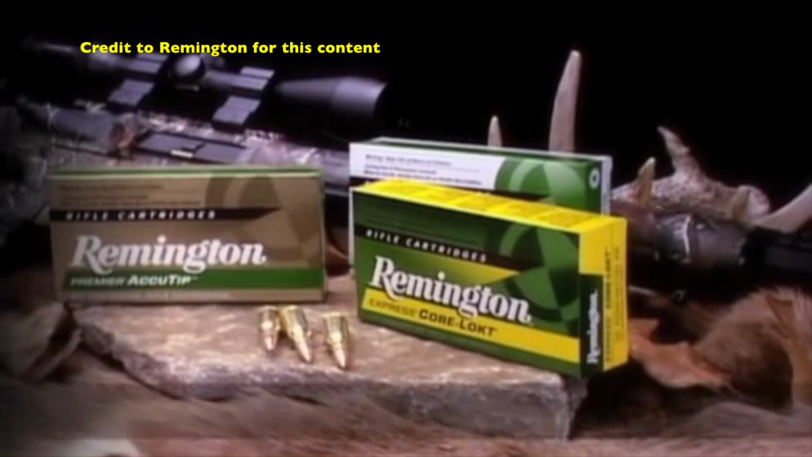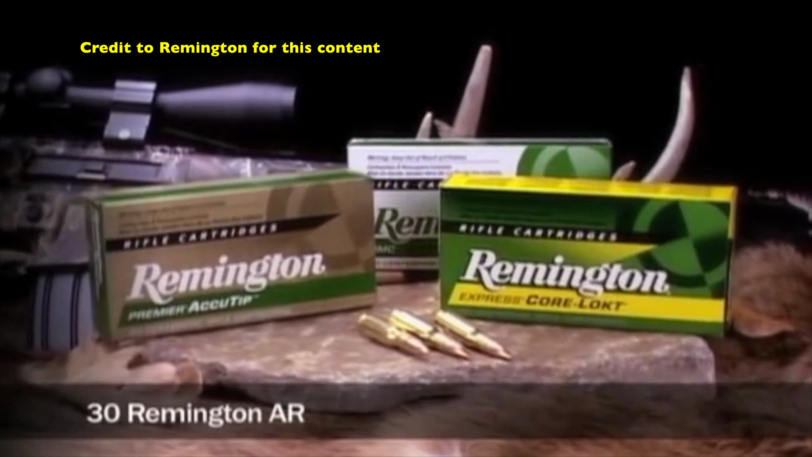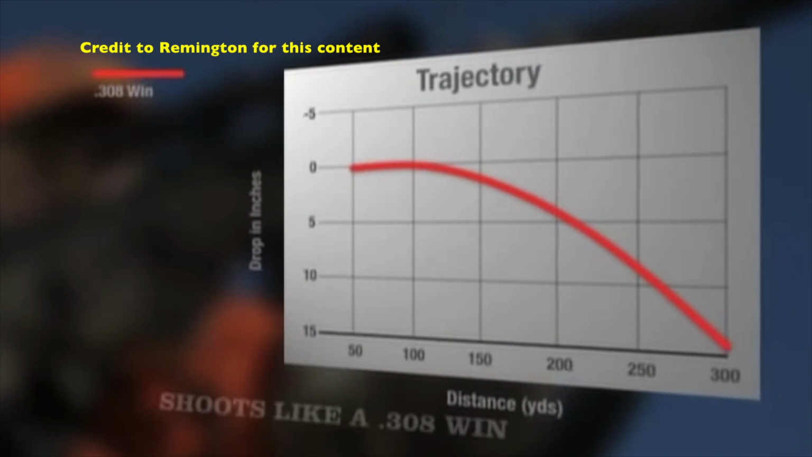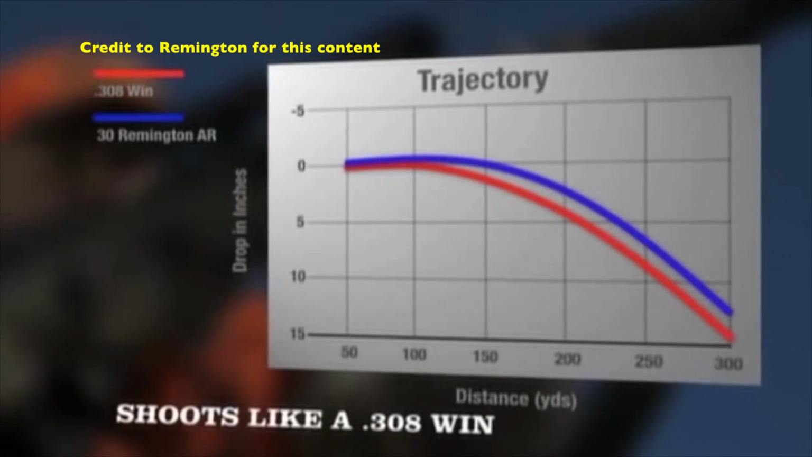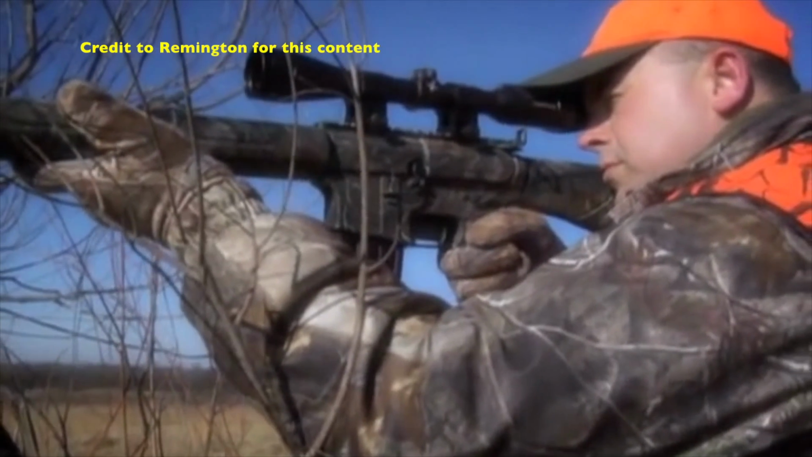Introducing the new 30 Remington AR, the world's first 30 caliber big game cartridge for the lightweight model R15 platform. It packs big game dropping ballistics similar to that of the venerable 308 Win in our streamlined, quick handling, easy to carry model R15 modular rifle.